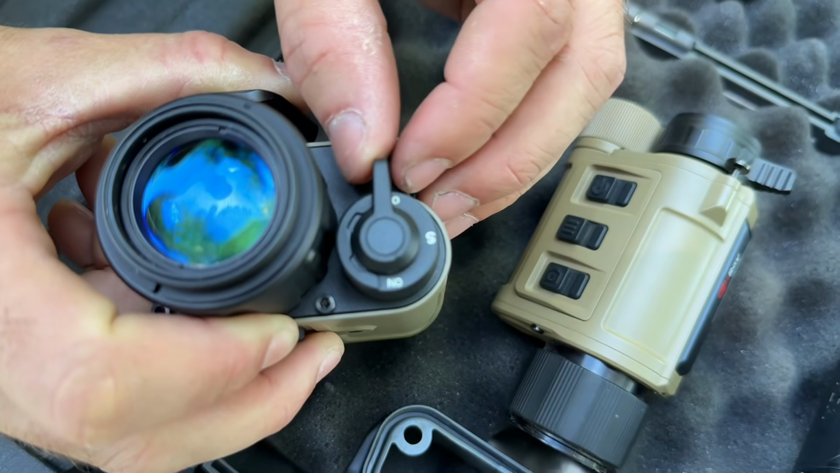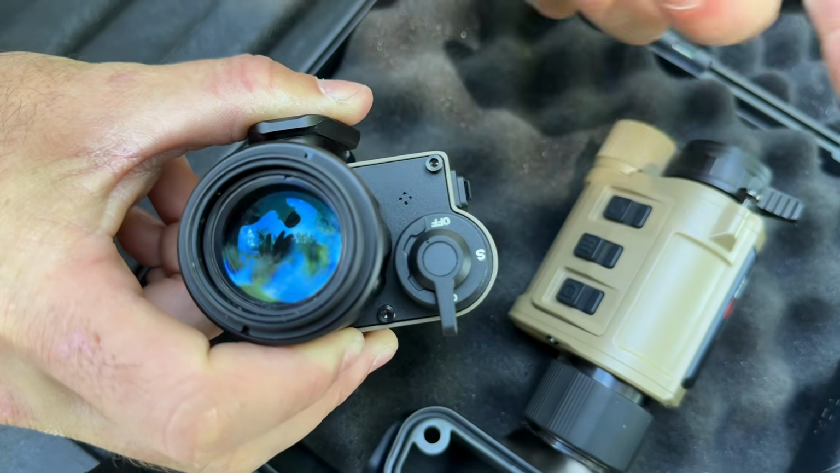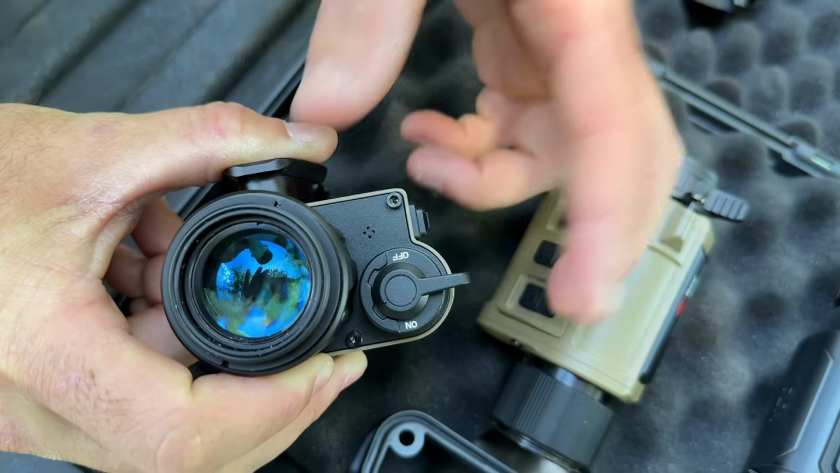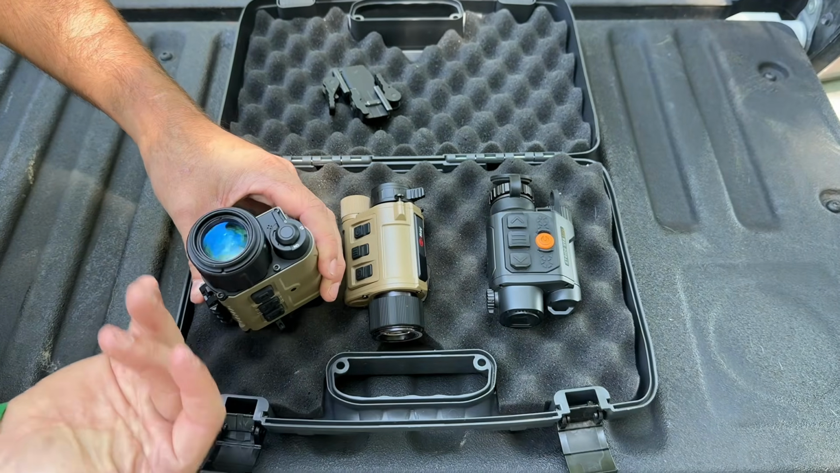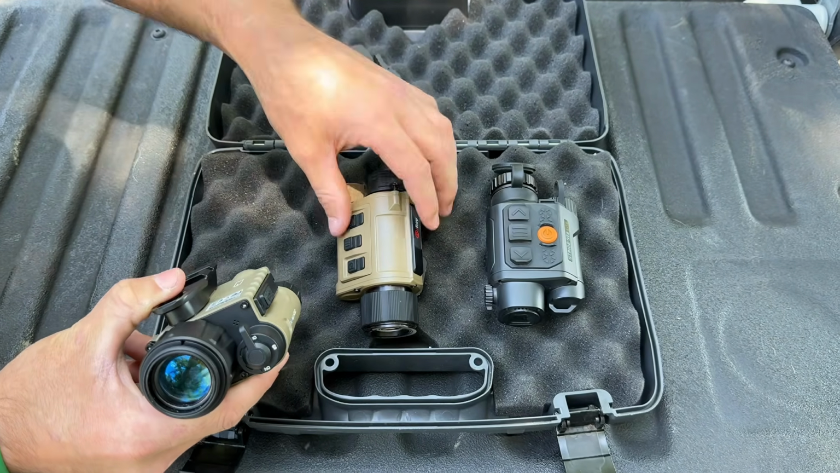So you have this little lever, so you can just flip it on like that. And then when you're ready to put on standby, you just boop, standby, boop, turn it off. So I think that is really innovative, and I think that is really nice as well. It makes it easy for me to be able to power things on. And I'm not looking for buttons.